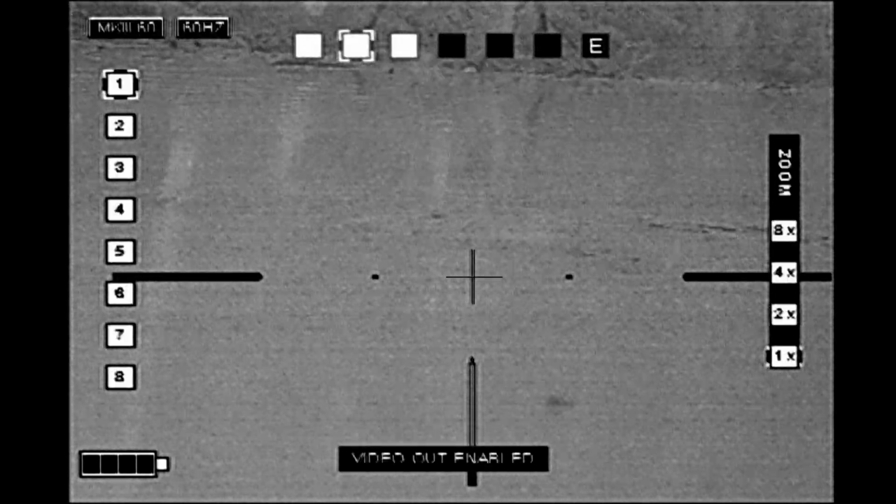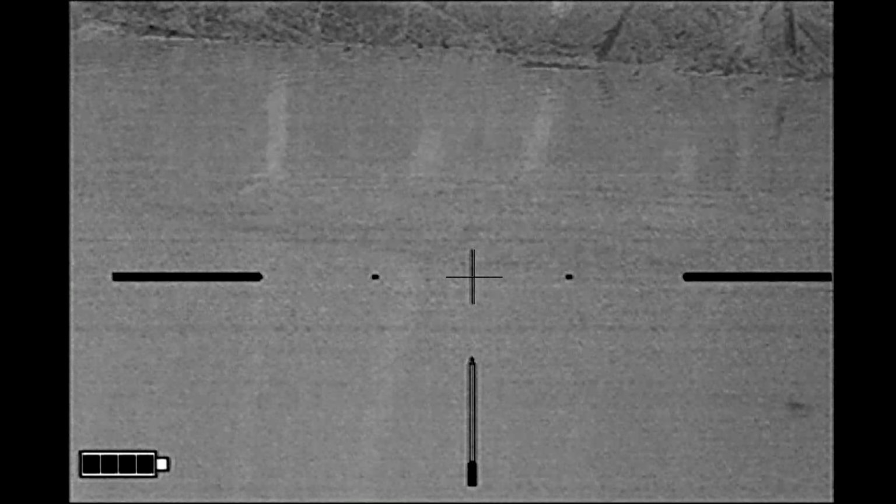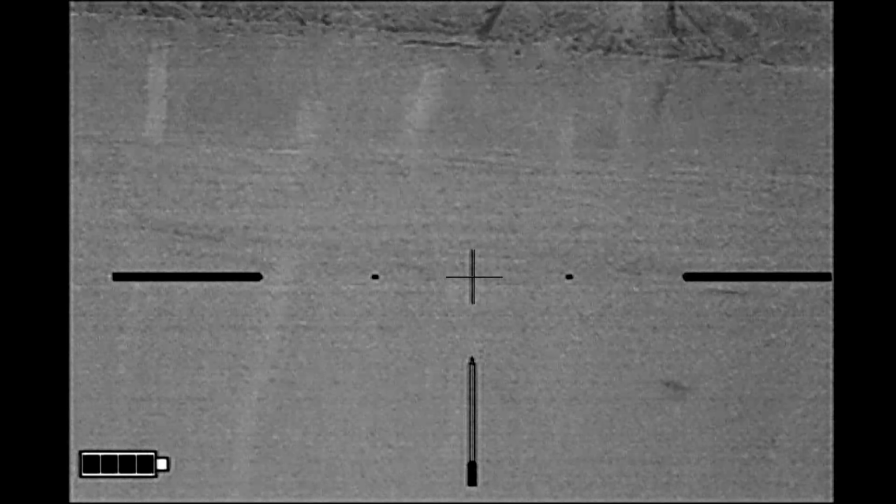So after two nights, I've got two beavers definitely down, two possibly down, and I will need to check back to see if there is additional activity.